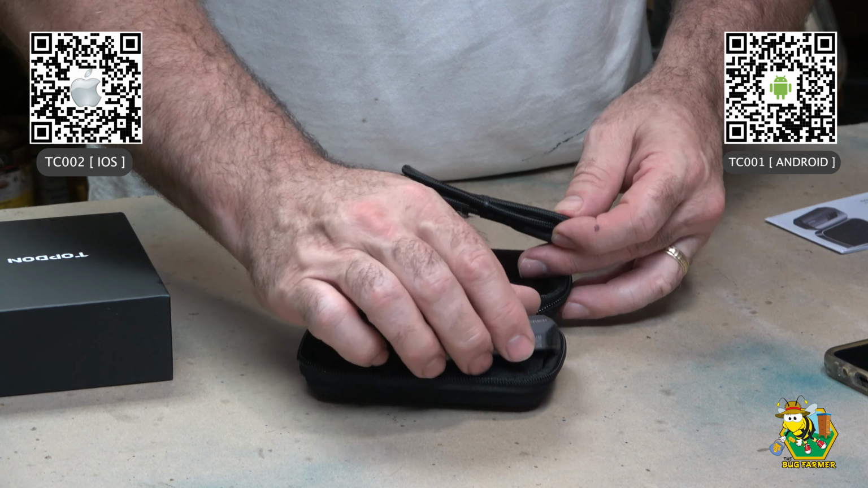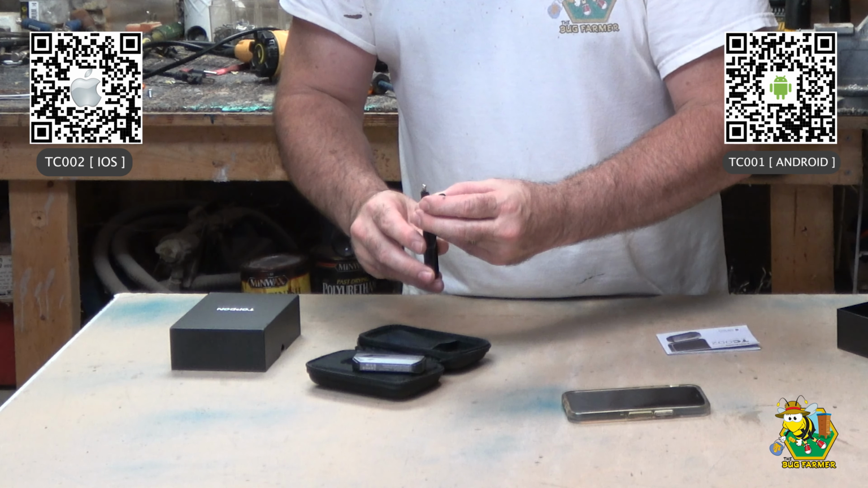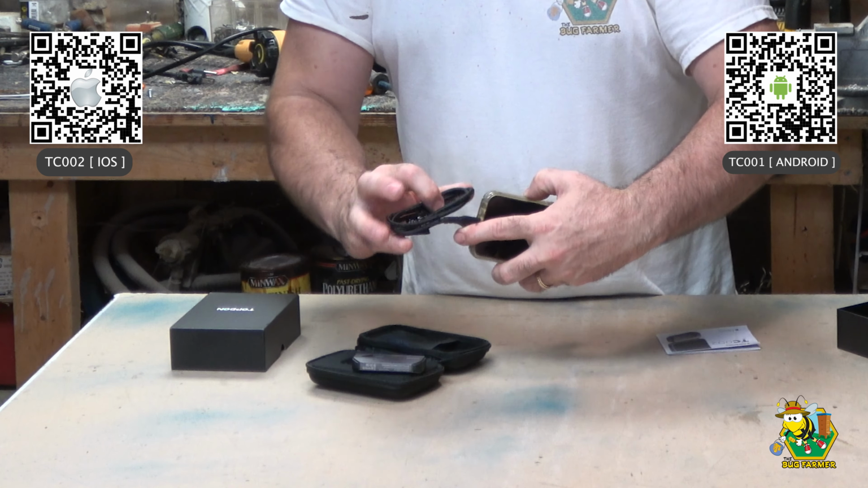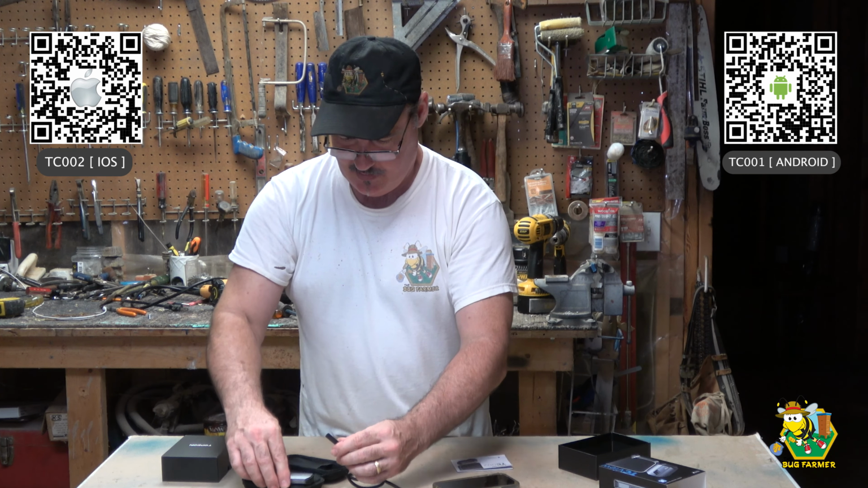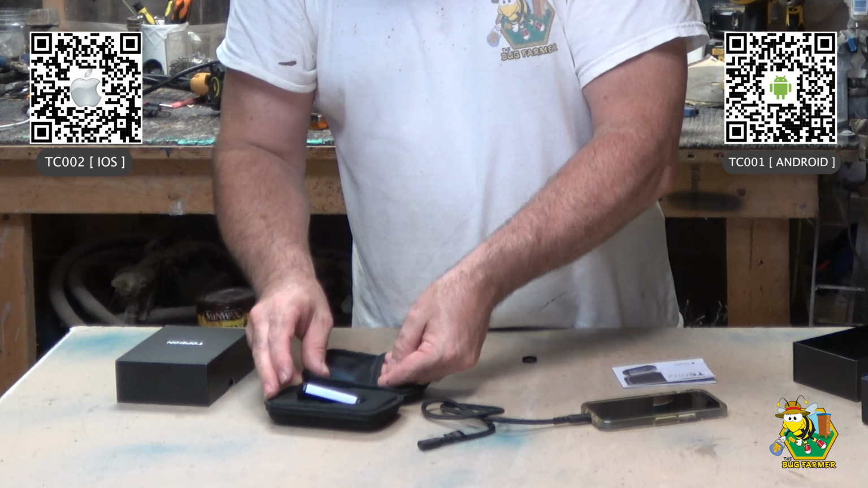Okay, so we have a camera. We have an extension Lightning cable. So this is going to plug into the bottom of my iPhone. So here I am, not reading the directions and just figuring it out. That's what I do, right? We're going to read the directions. Okay, we plug that in right there. I'm not going to plug it in yet. And what else do we have in here?